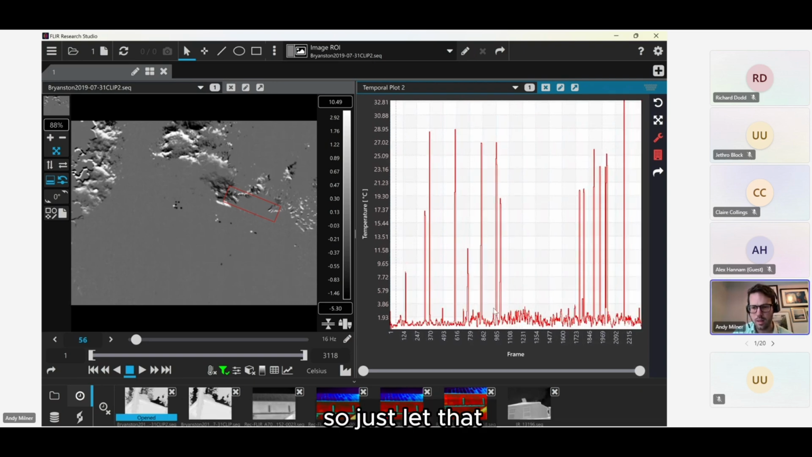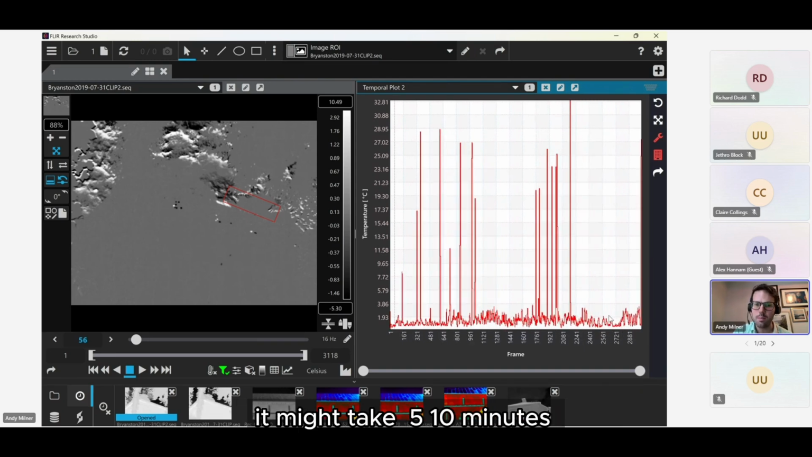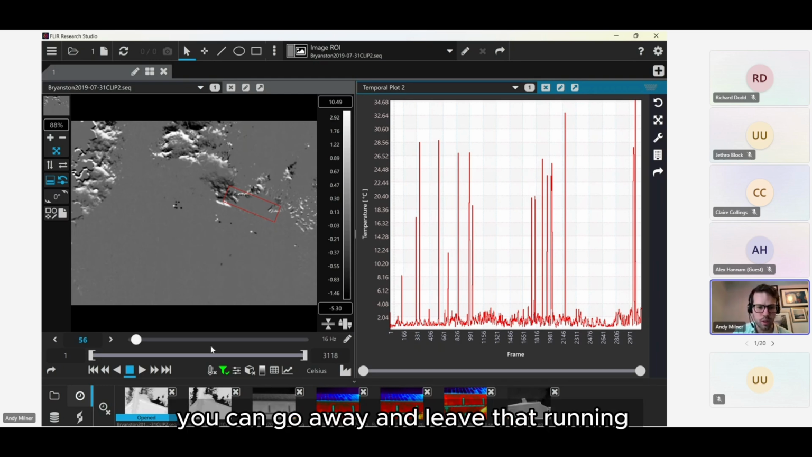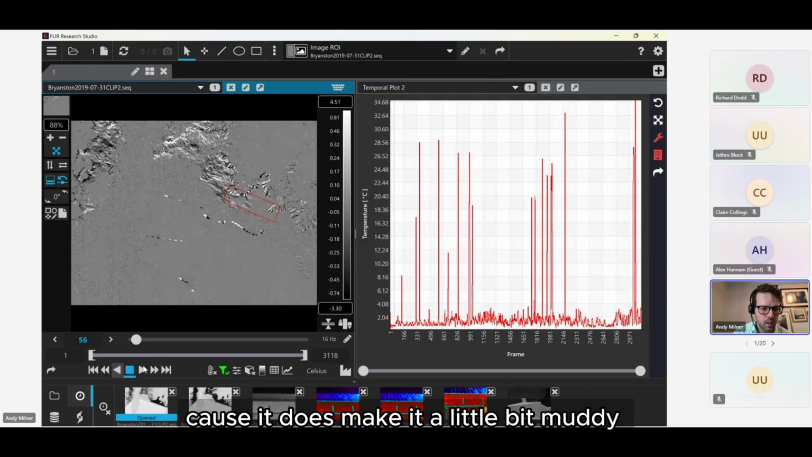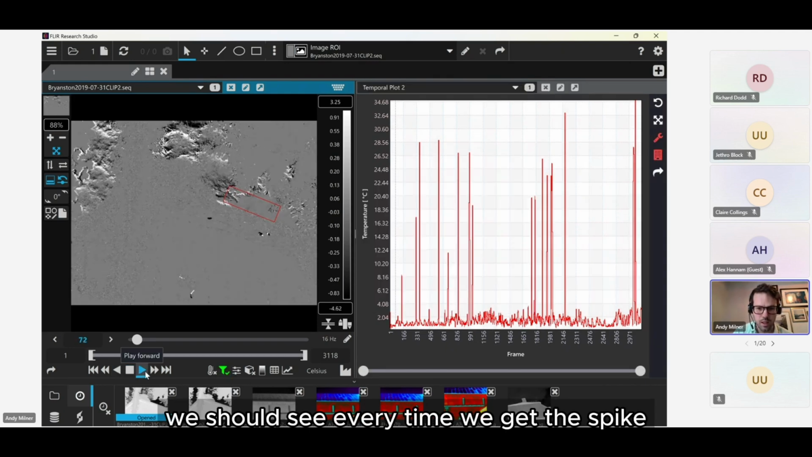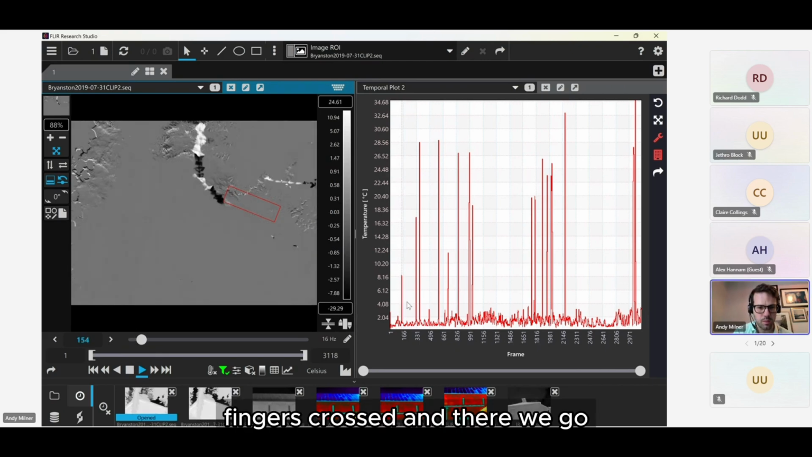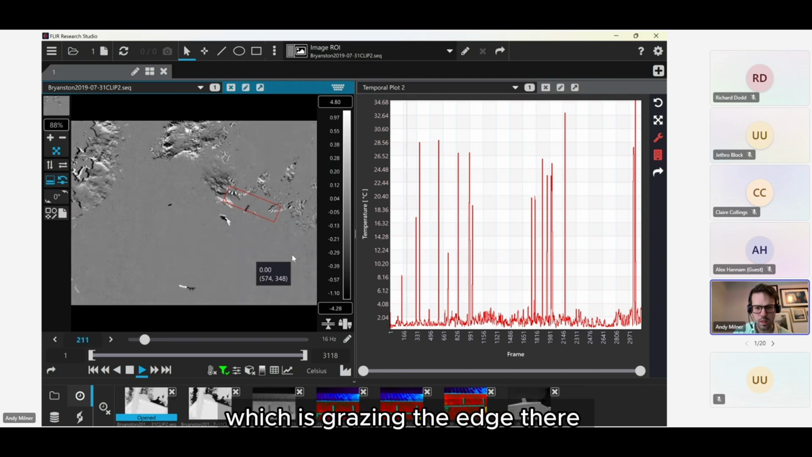So I'll just let that process. You're best off just letting this process. If you've got a lot of footage, it might take 5-10 minutes, but you can go away and leave that running. And now we can turn that other filter off because it does make it a little bit muddy. If we play it, every time we get a spike, there should be a bat going through that area. Fingers crossed. And there we go. You can see one, a close one, was just grazing the edge there.